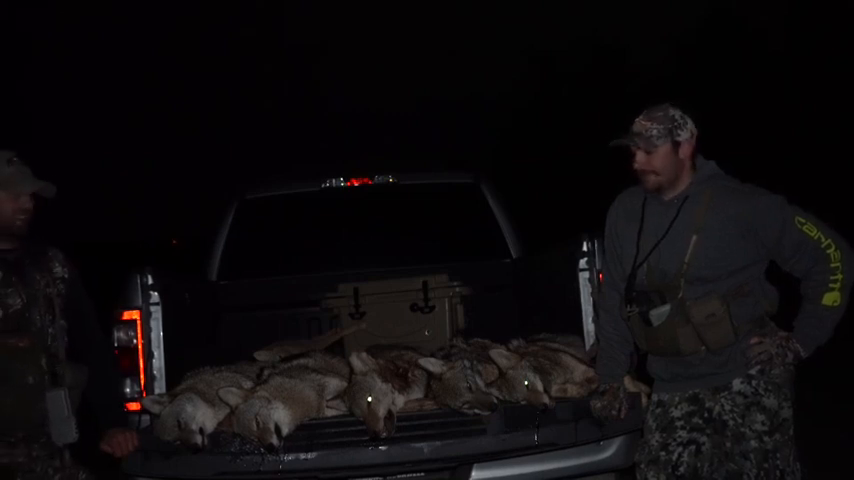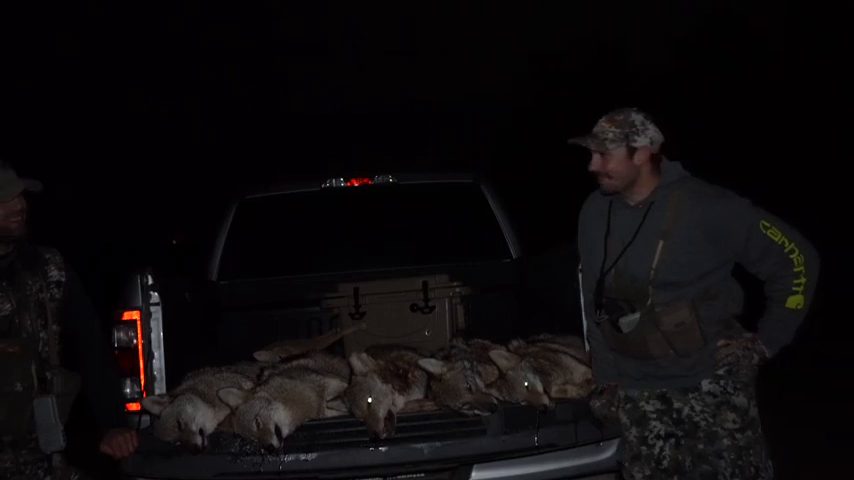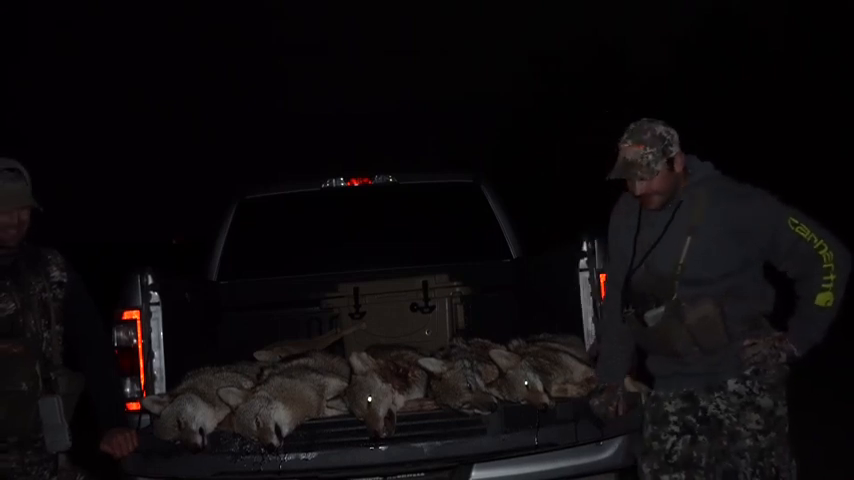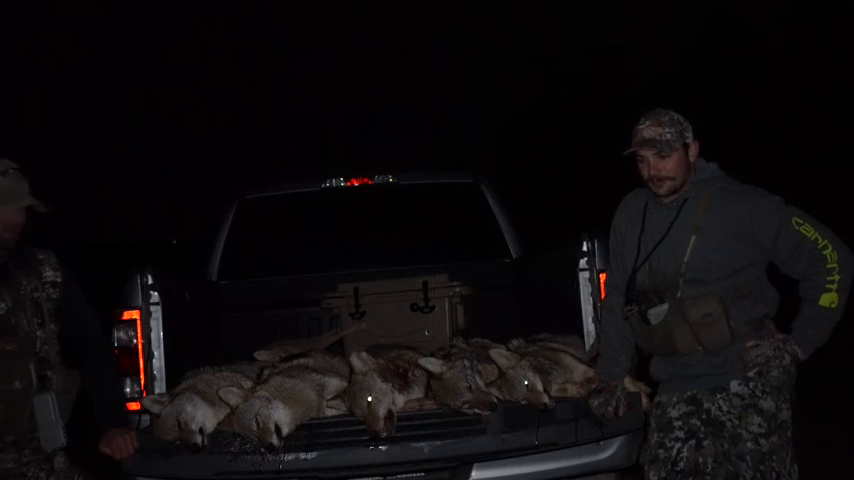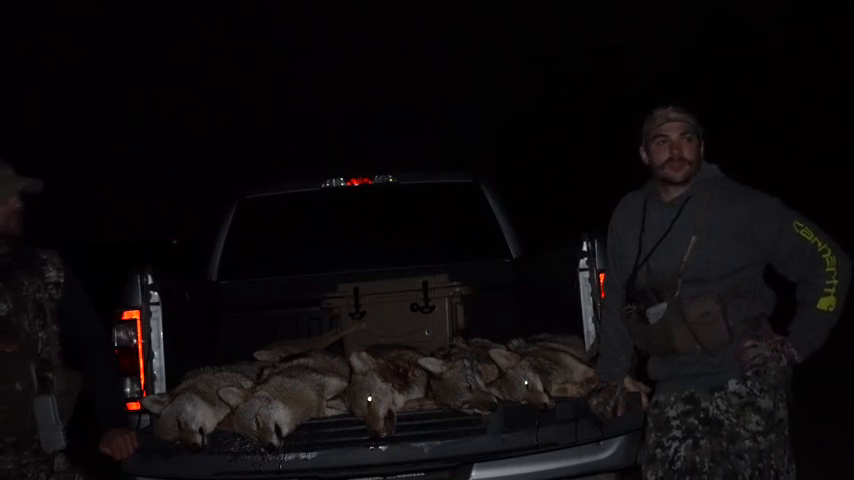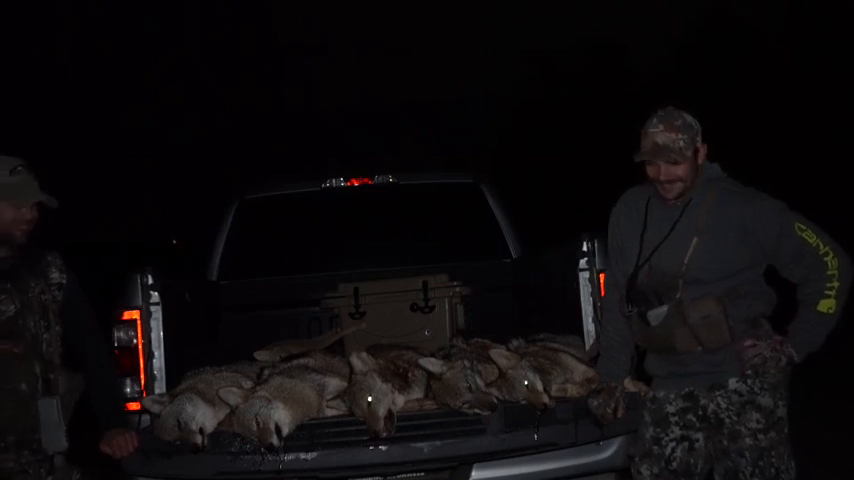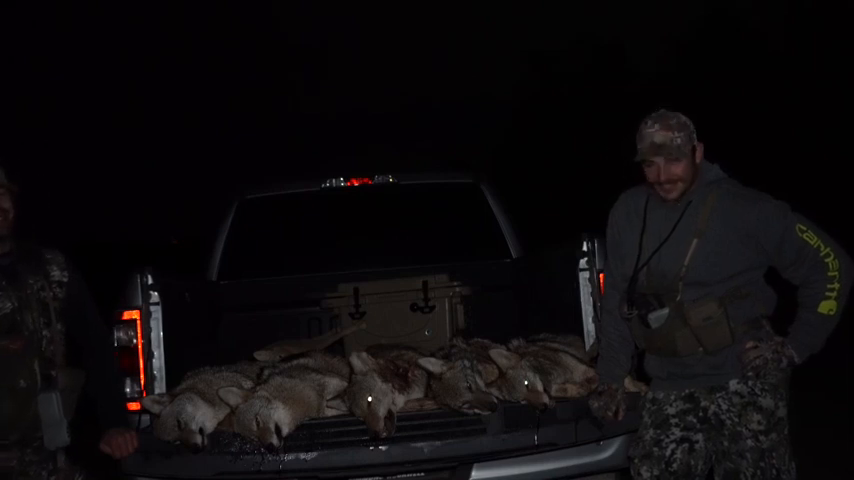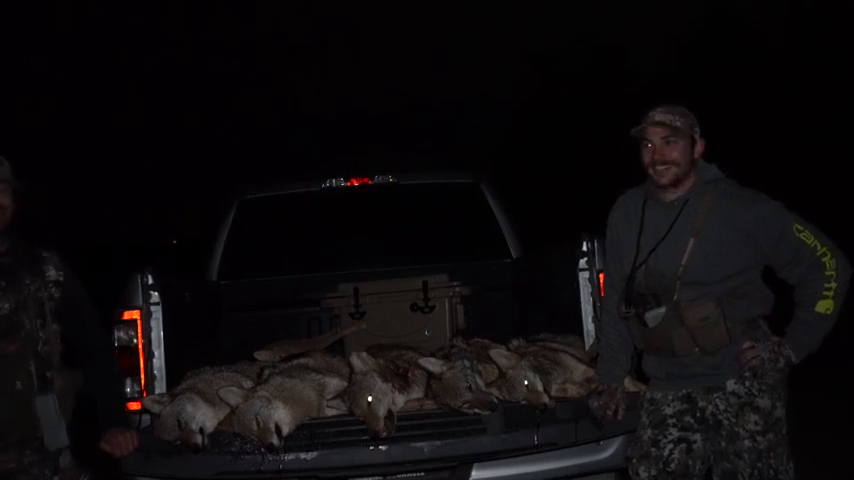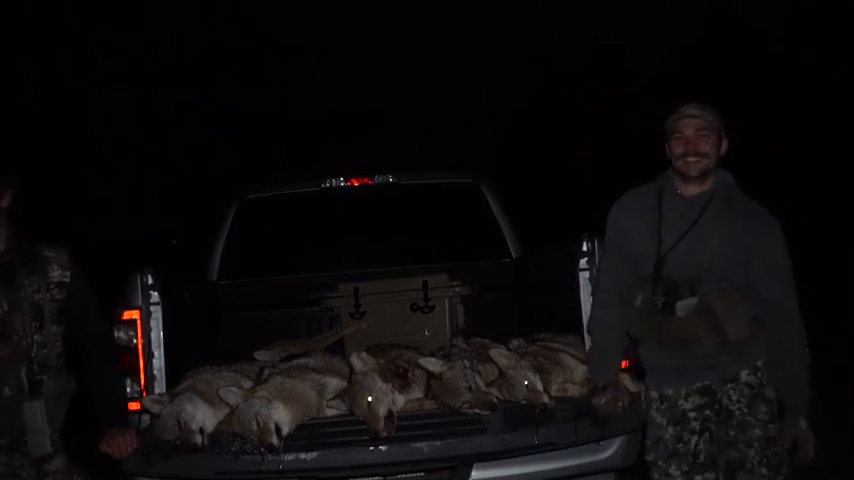The night changed. As soon as we pulled up, we saw a little buck standing right in the field. Watching that for a second, I dumbly kind of turned my lights in to watch it. Then we pulled off into the field. I pulled my scanner out, looked out the window, looked back to my left. I'm like, Brad, there's a couple coyotes right there. He didn't believe me. I said, you're full of shit. He's like, you gonna turn the truck off? I said, oh, I guess so. Turn the truck off, hop out, scan really quick.